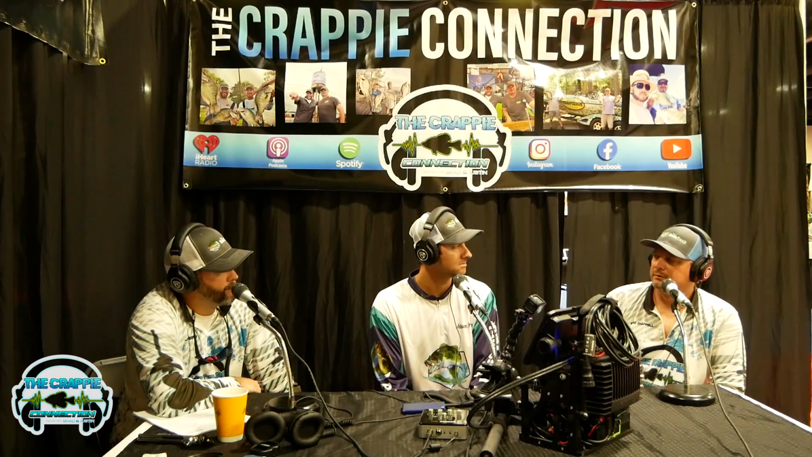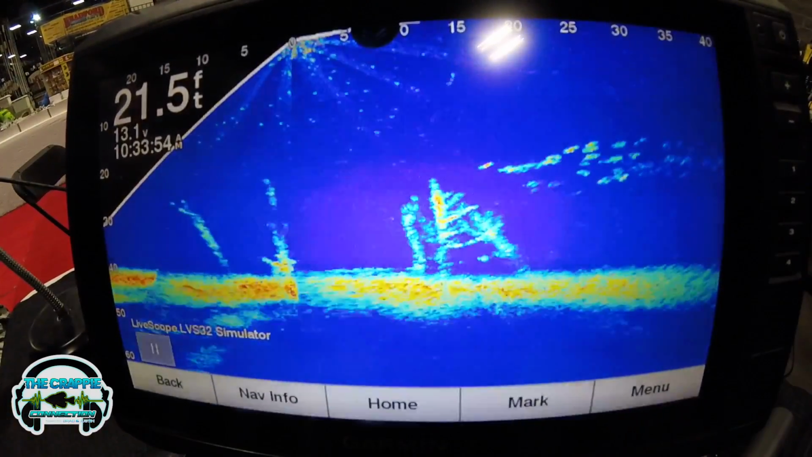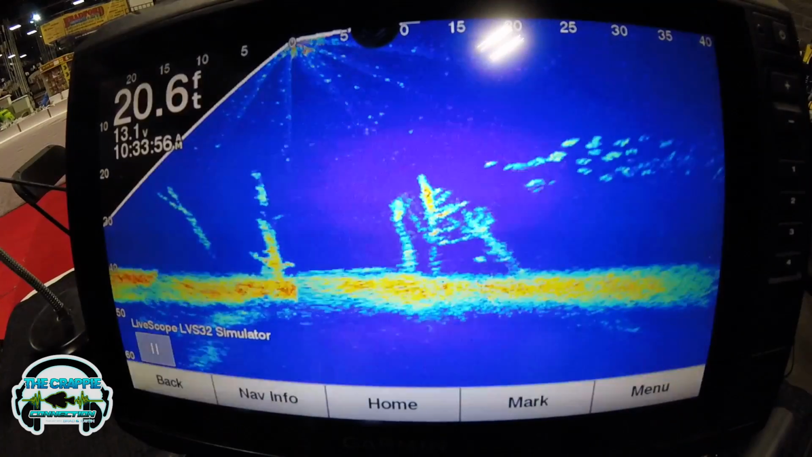It's primarily black crappie up there, I'm assuming? Yeah, pretty much, for the most part. I know we talked a little bit about this setup, but what all do you have here on this deal? So the chart plotter itself is an EchoMap 93 SV. It's one of the more entry-level units.